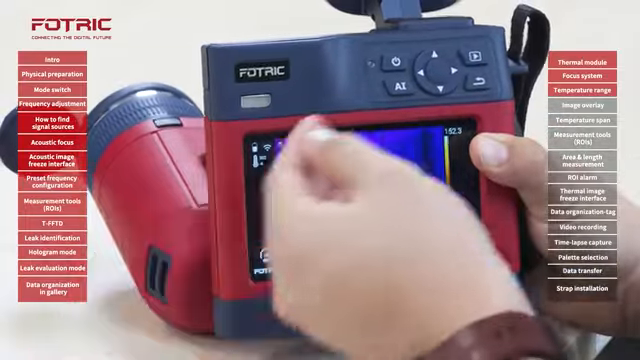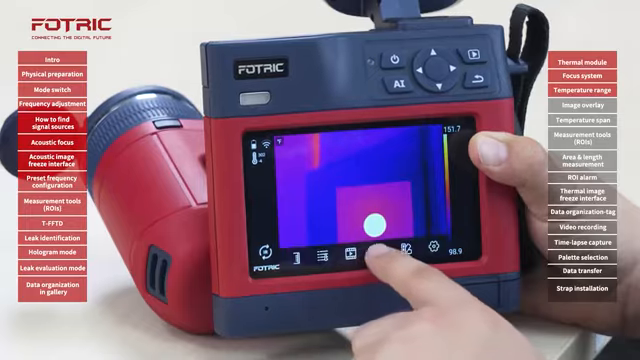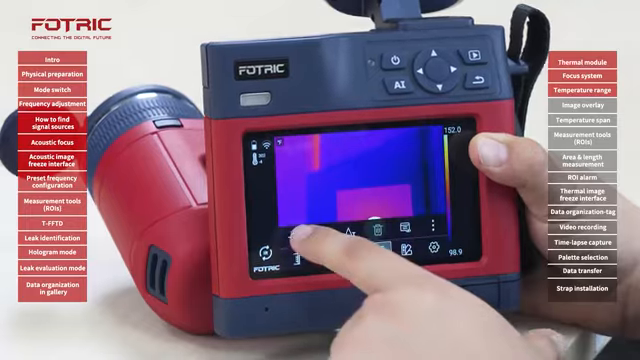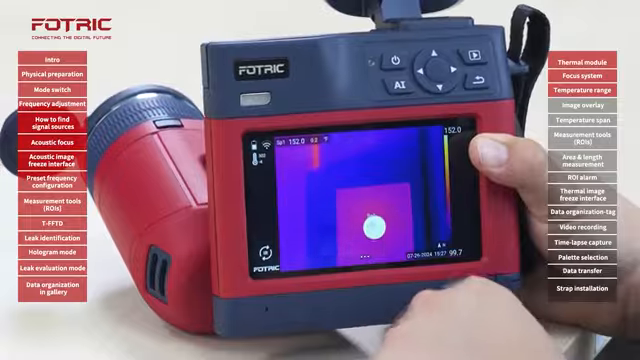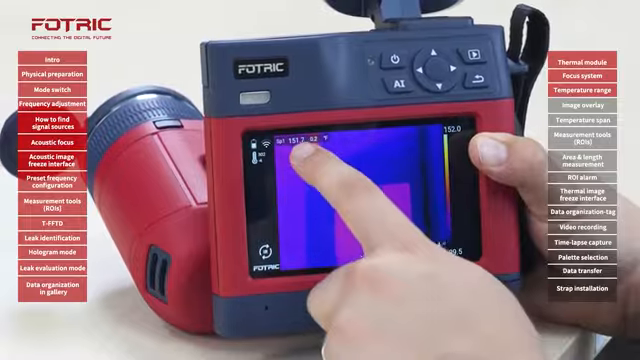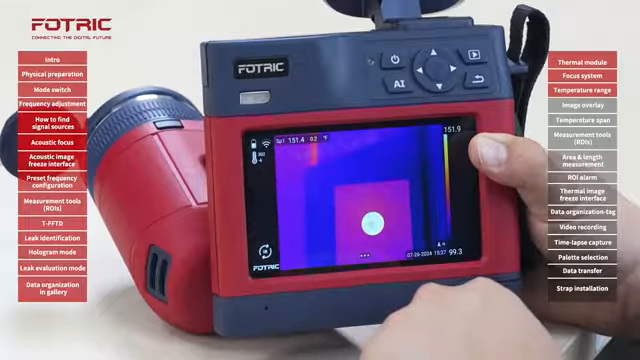In order to see temperatures on the screen, I can do one of two things. I can add an ROI, like a spot right here, place it anywhere on the screen, and measure that temperature. Right here is showing me the temperature and the emissivity of that specific spot.